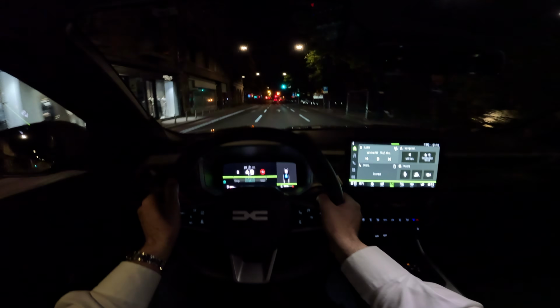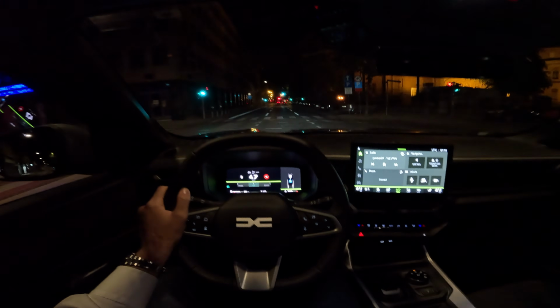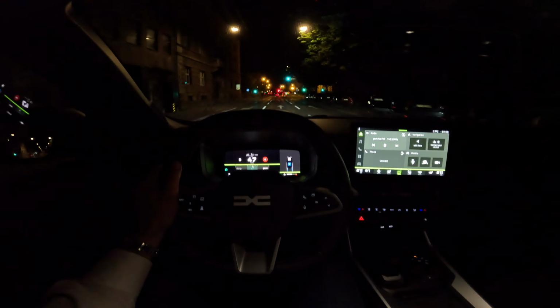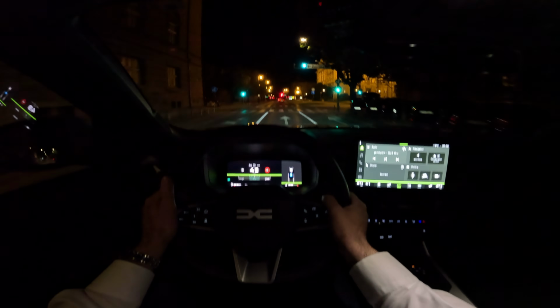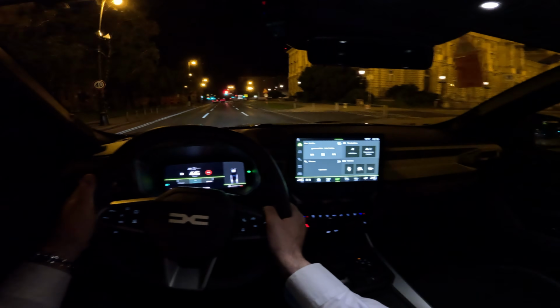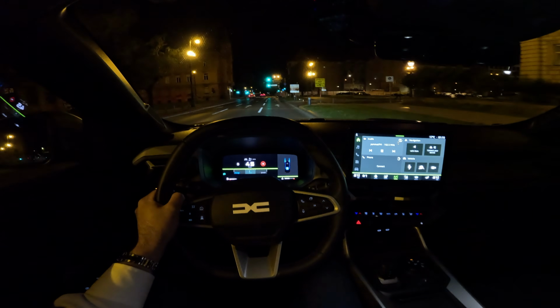You have the pedals here behind the steering wheel, and the electric motor is mated to a 2-speed automatic with disengageable rear axle. The car has got the dual fuel, petrol and LPG, so 2 tanks, 50 liters each for both petrol and then LPG as well.